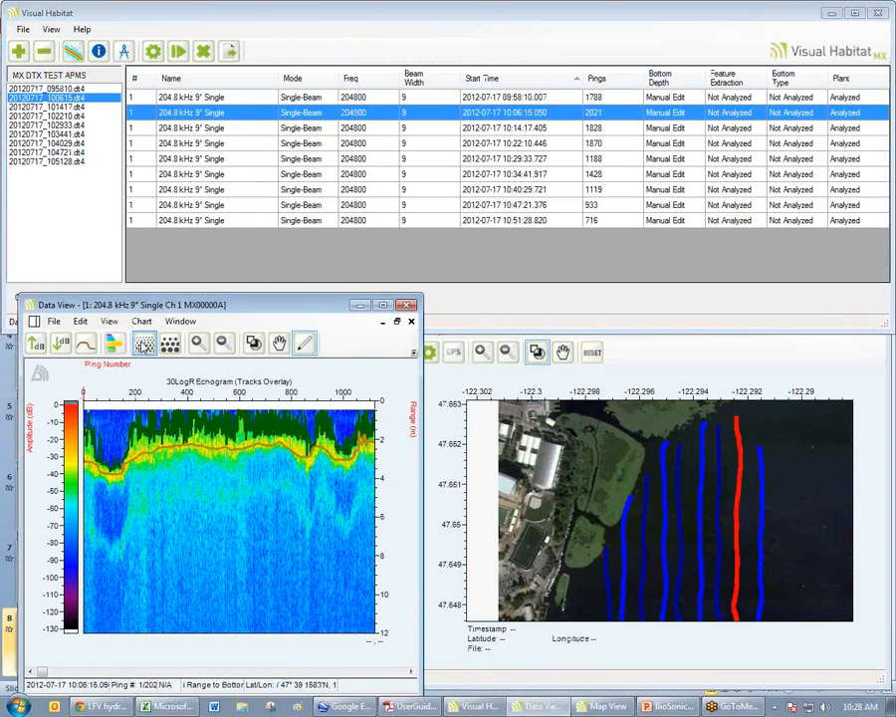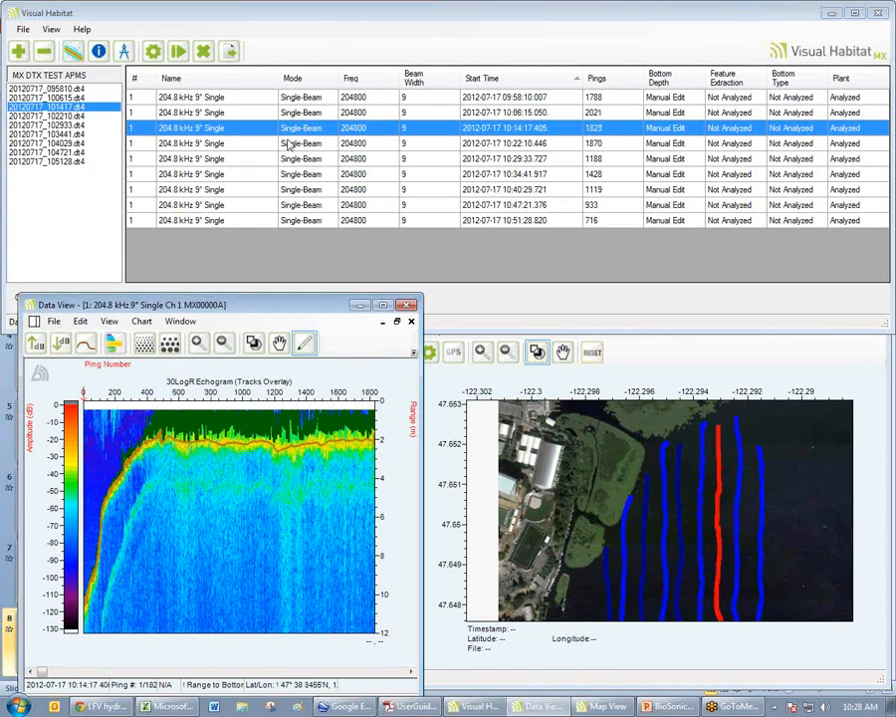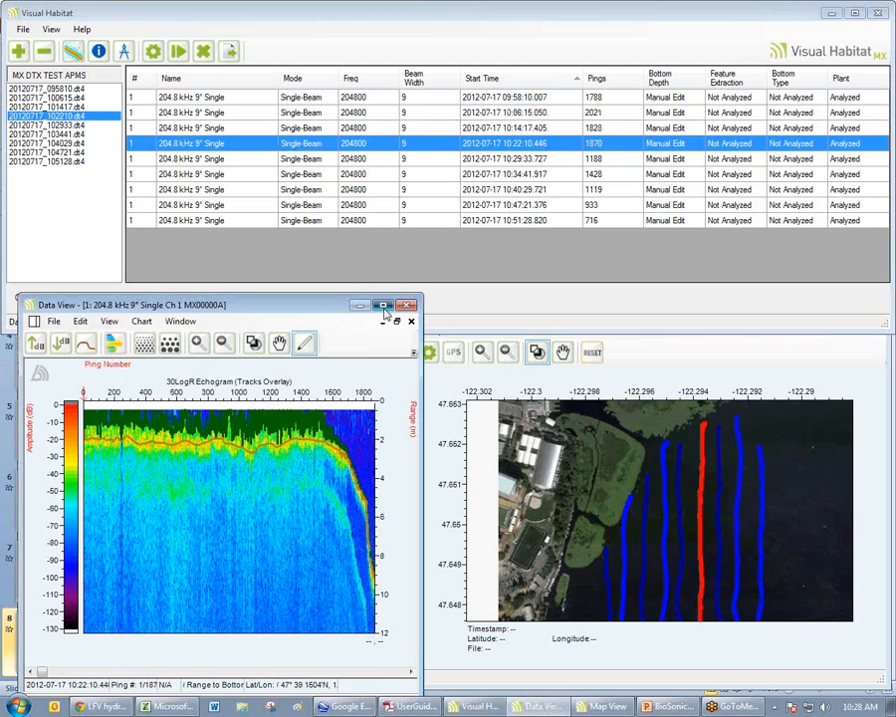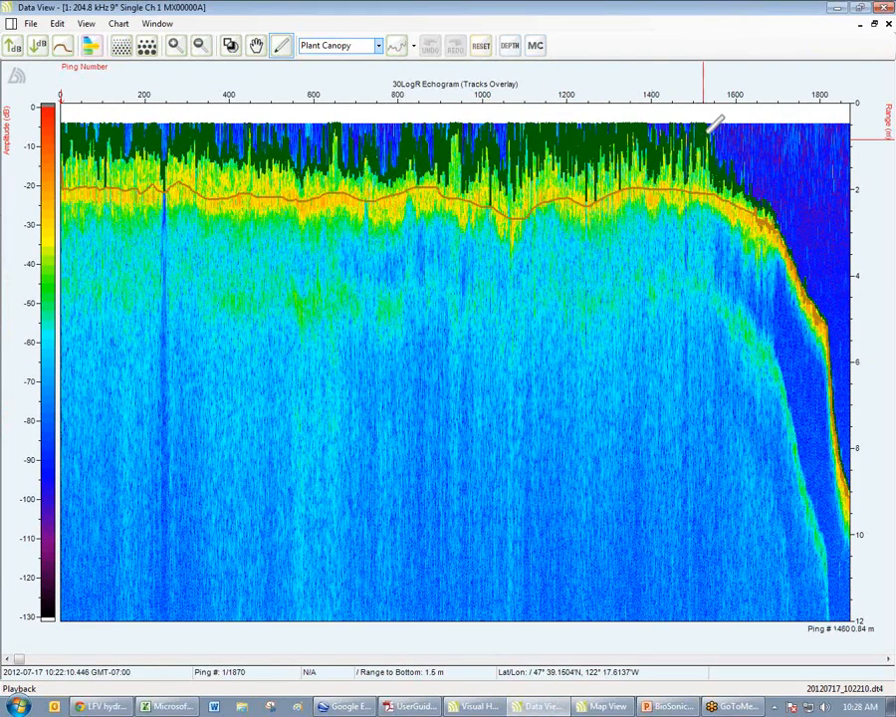I can do a quick check, look at my files, see if I see any anomalies that would require some editing of the bottom. Sometimes if we had heavy interference at the surface, maybe a boat wake, might cause us to lose our plant line. There's a few reasons why we may need to make an edit to the plant canopy. And if I did, I simply use the pencil and edit my plant canopy line. Very, very simple to do. Okay?